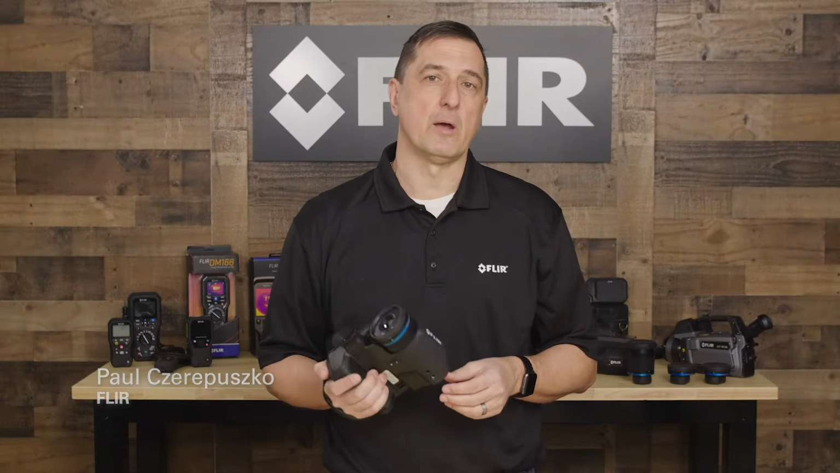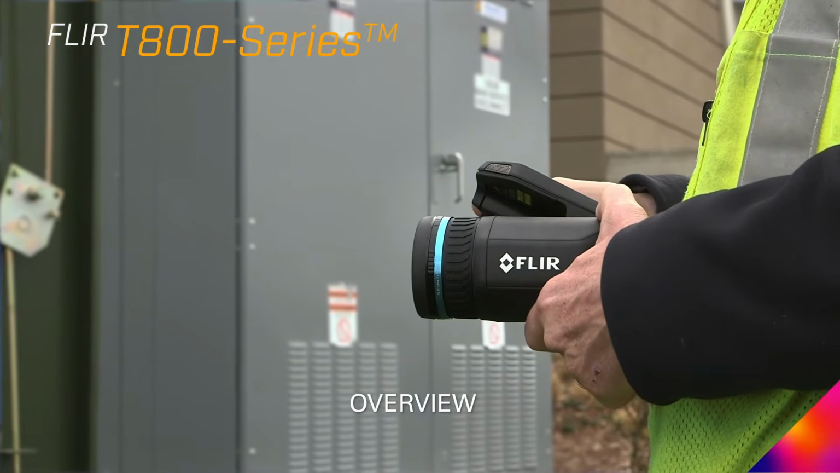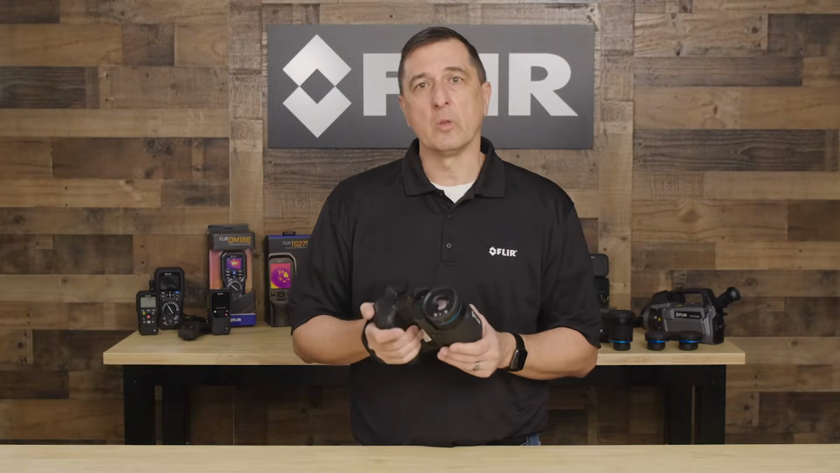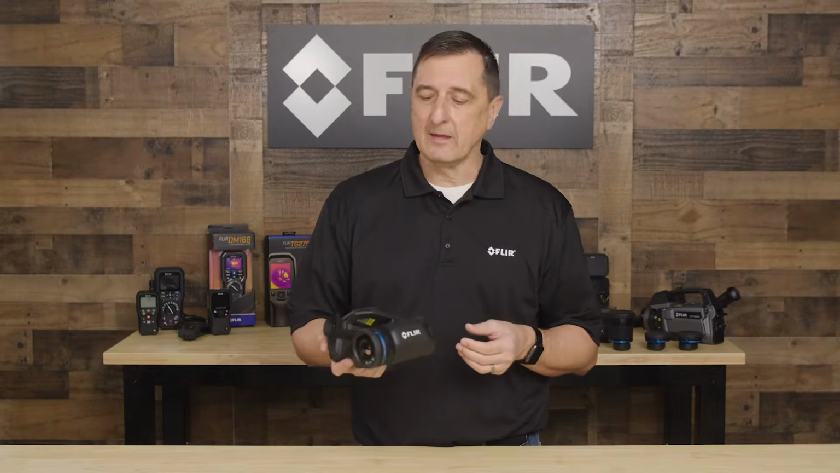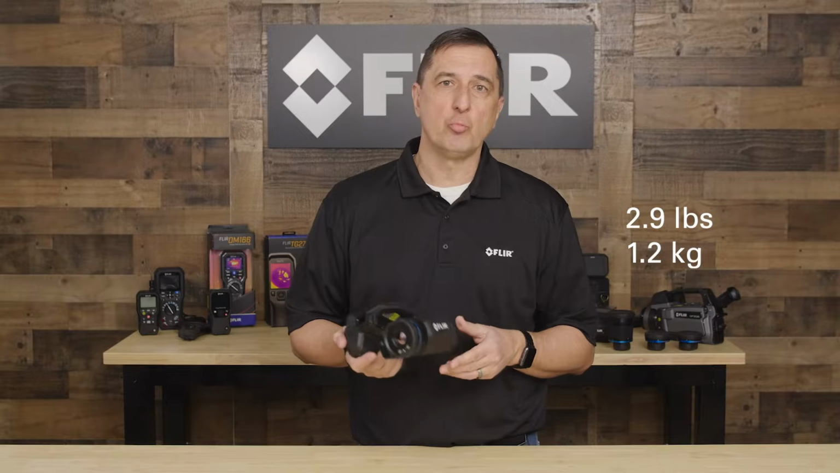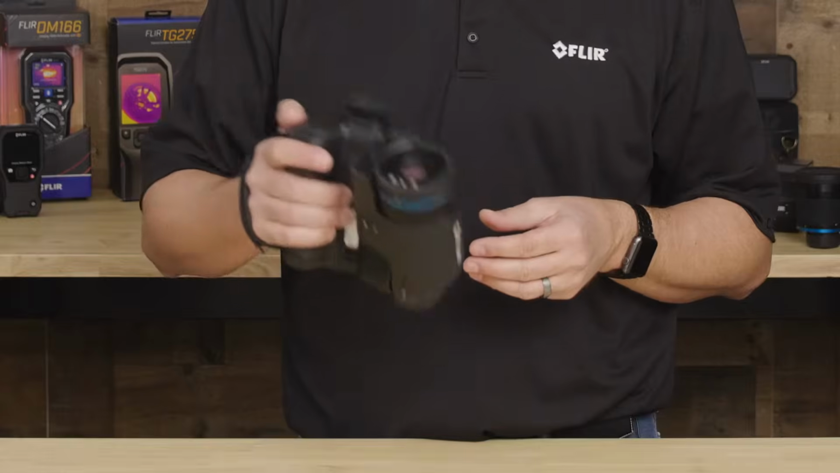Today we're going to be talking about our T-Series cameras. First and foremost, it's one of the most ergonomically advanced thermal cameras ever created by FLIR. The nice thing is that it only weighs in at 2.9 pounds or 1.2 kilos. So it's light and easy to carry.